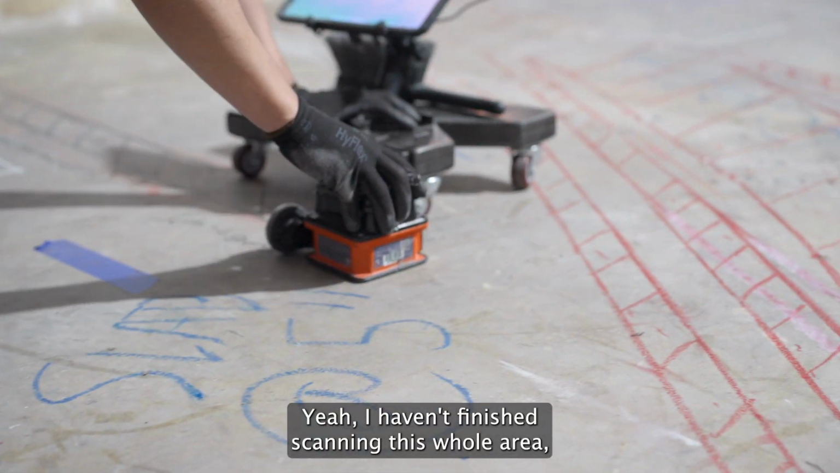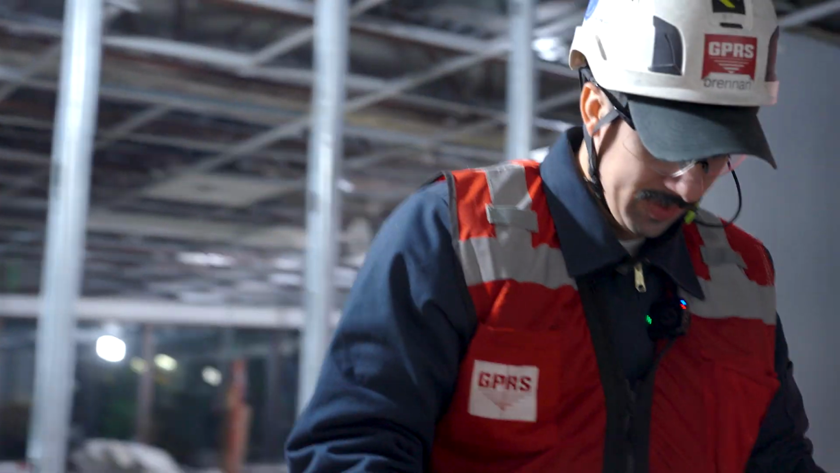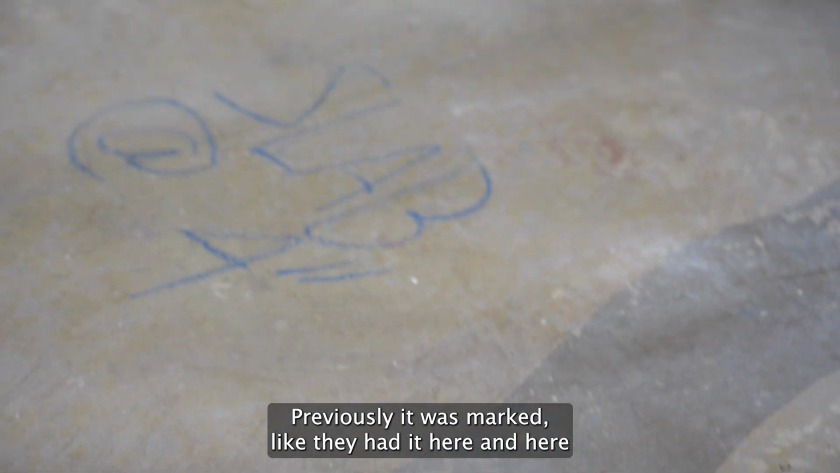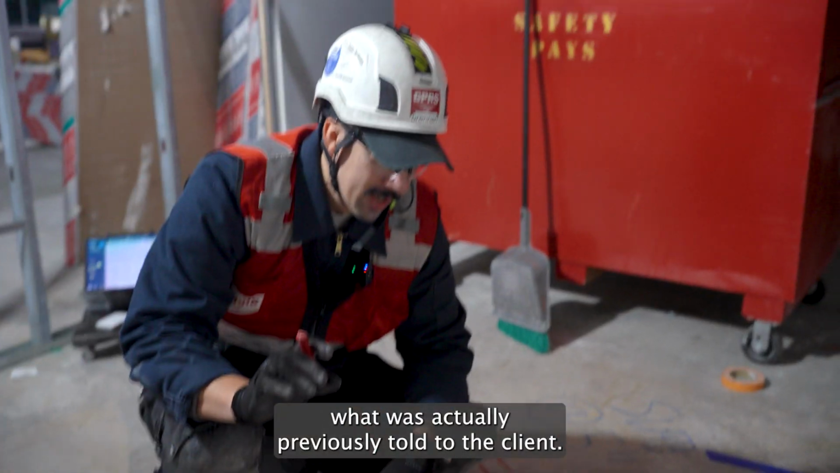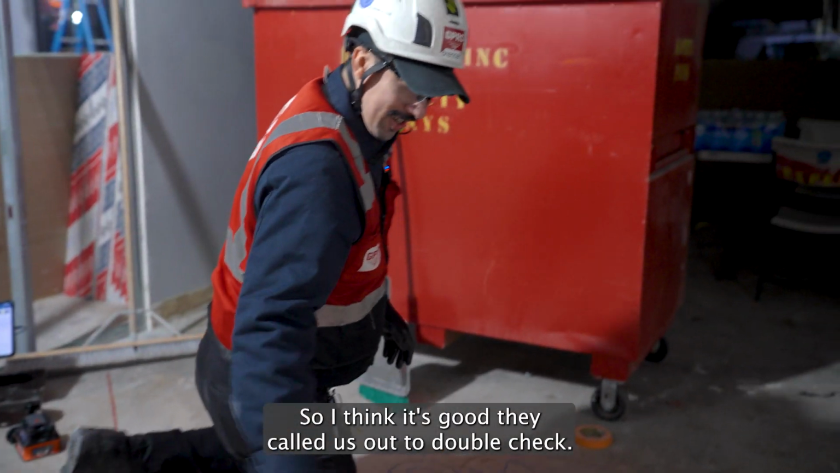I haven't finished scanning this whole area, but it was a good conduit bank. Previously it was marked like they had it here and here, and there's obviously a lot more there than what was actually previously told to the client. So I think it's good they called us out to double check.